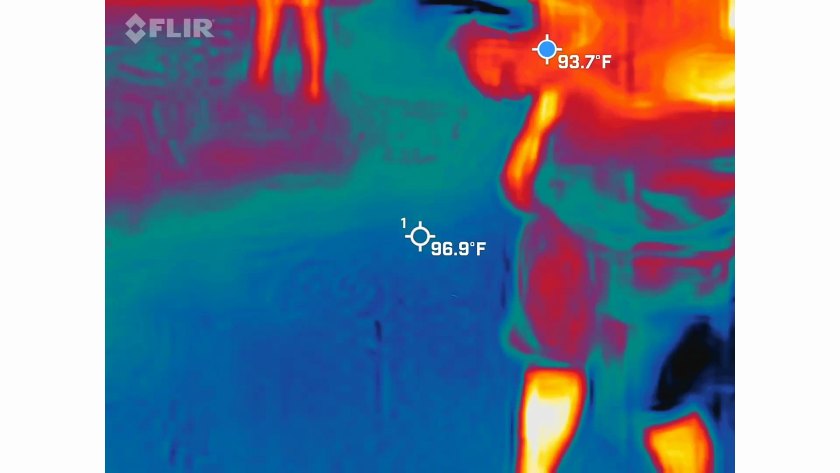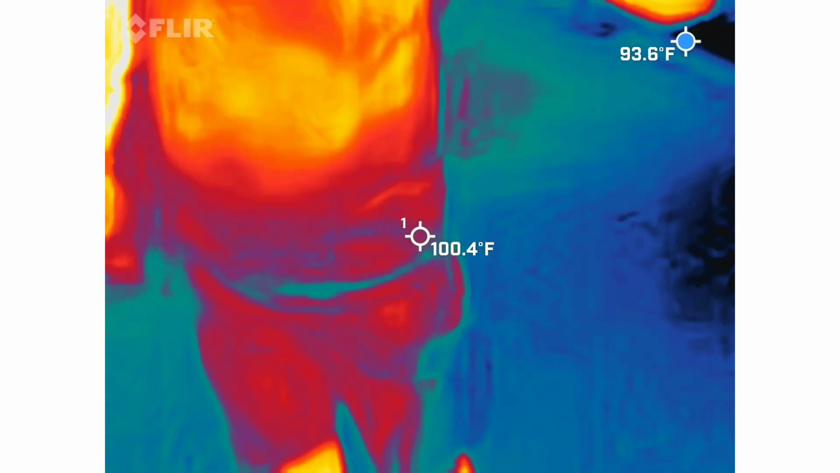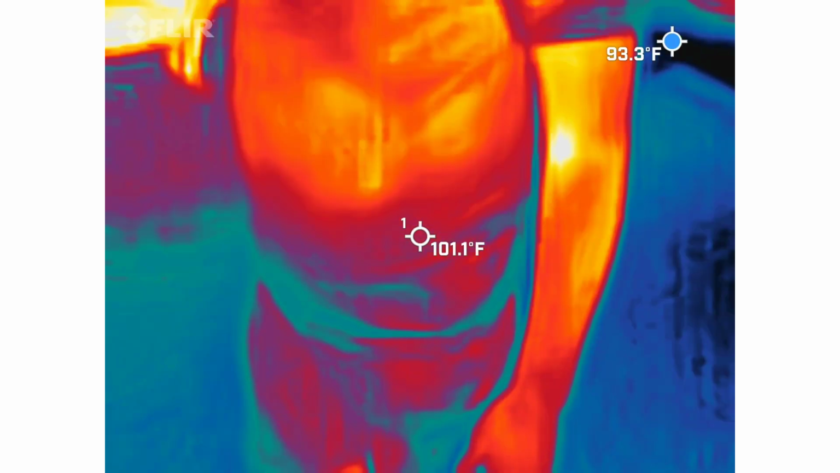Nice catch on that 27, by the way. It was a good thing about debunking it pretty quick. Yeah, it's a good call. All right, so any other movement on that thing? Obviously, you've seen the 27.